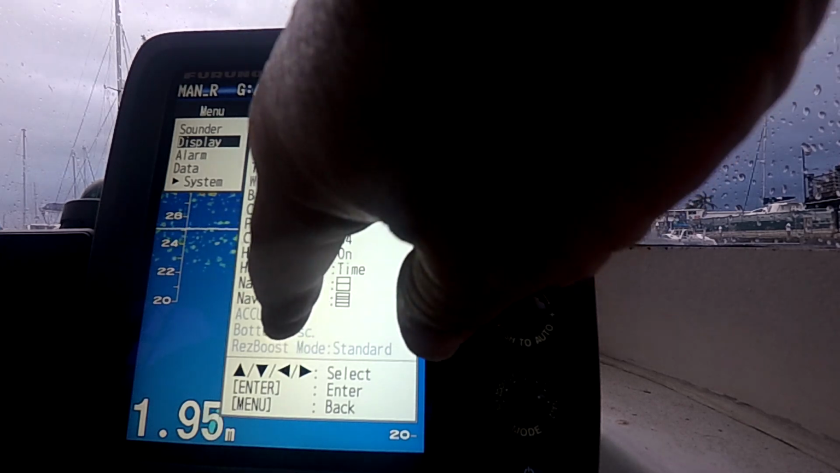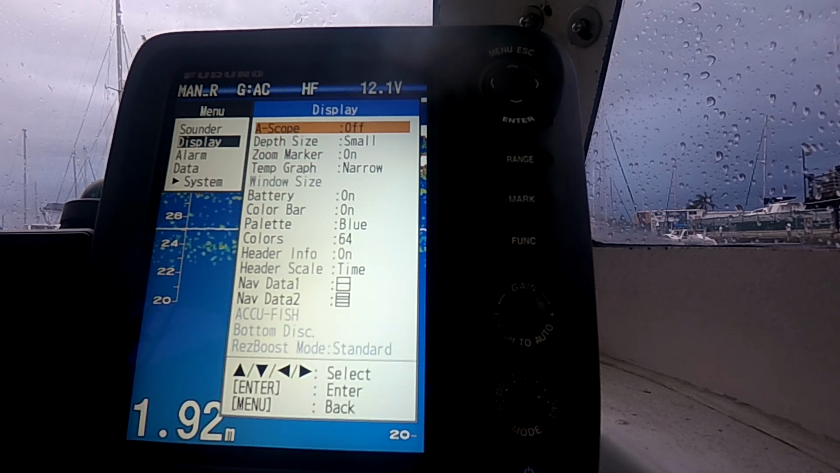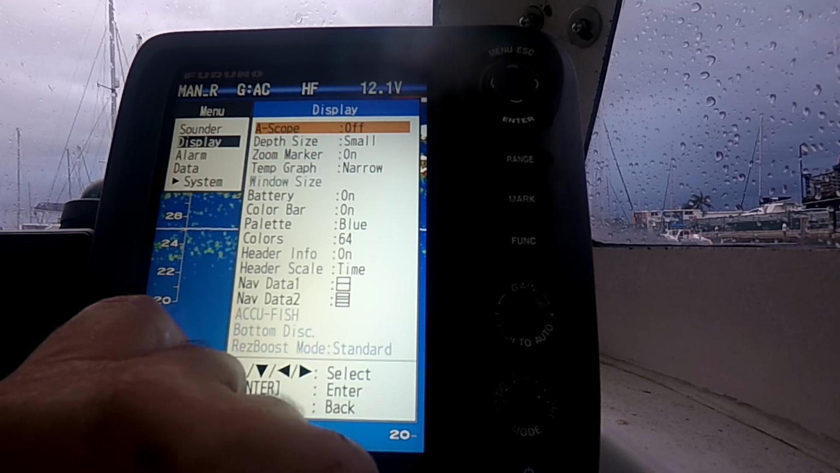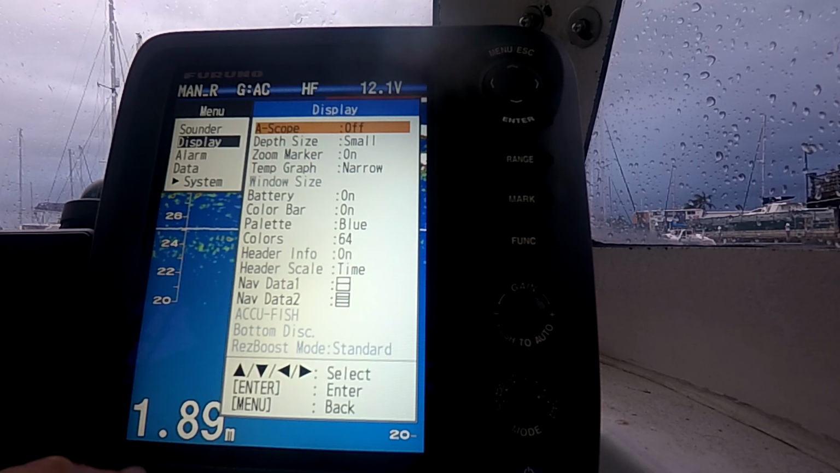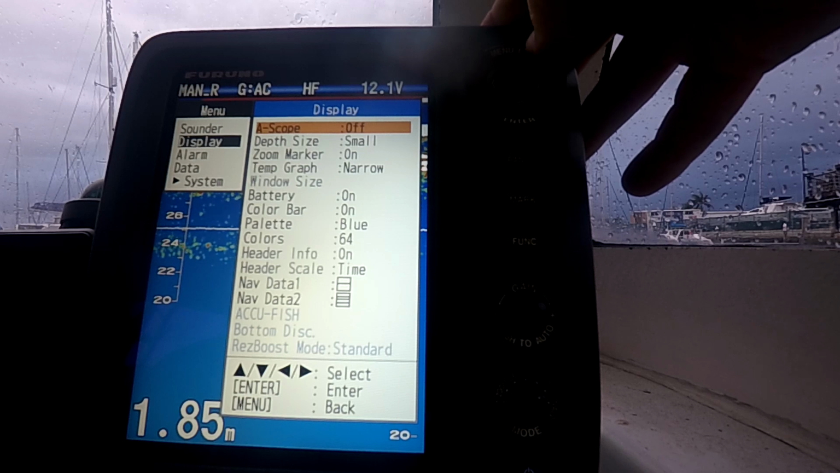Haven't got the AccuFish on or res boost mode on the 588, so that's along the bottom, tells you what sort of bottom it is. I'd rather tell, you know, soft bottom like sand or mud is just a very thin line. Once you get on the hard bottom, your bottom thickens up, and then you also start getting tails underneath your bottom. So I'd rather just run everything manual, fish arches, etc.